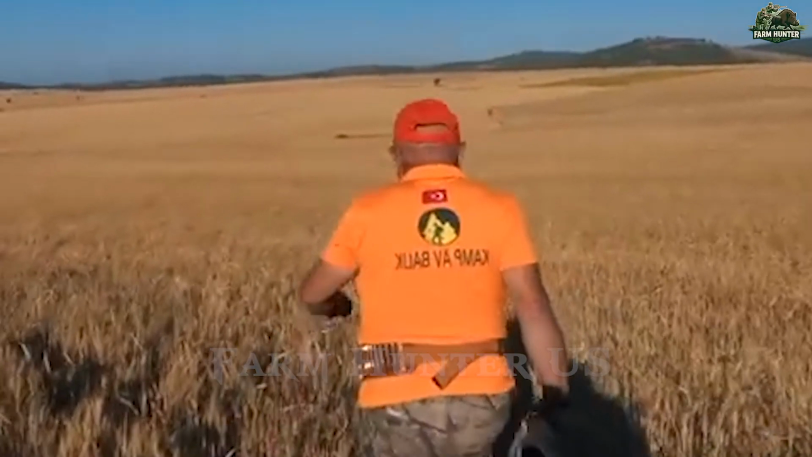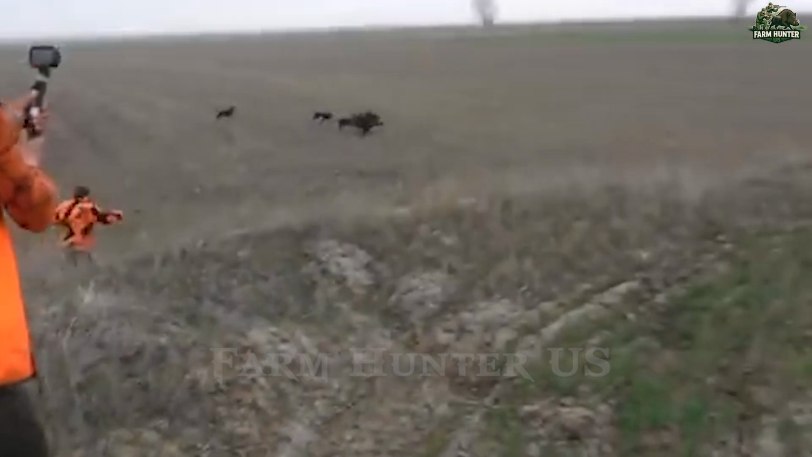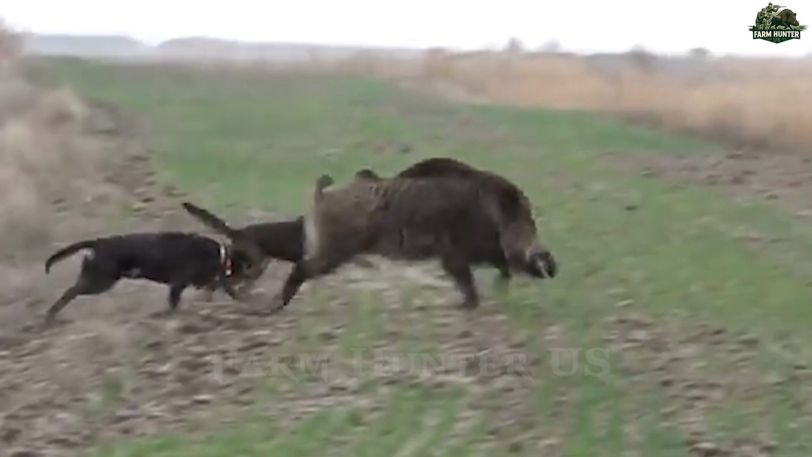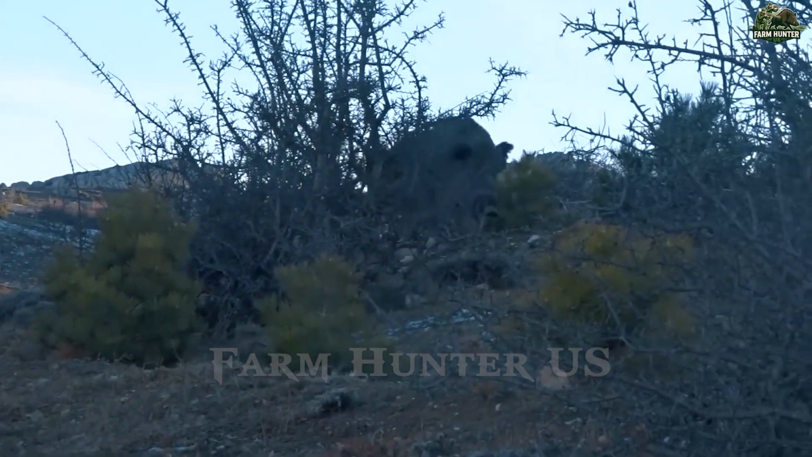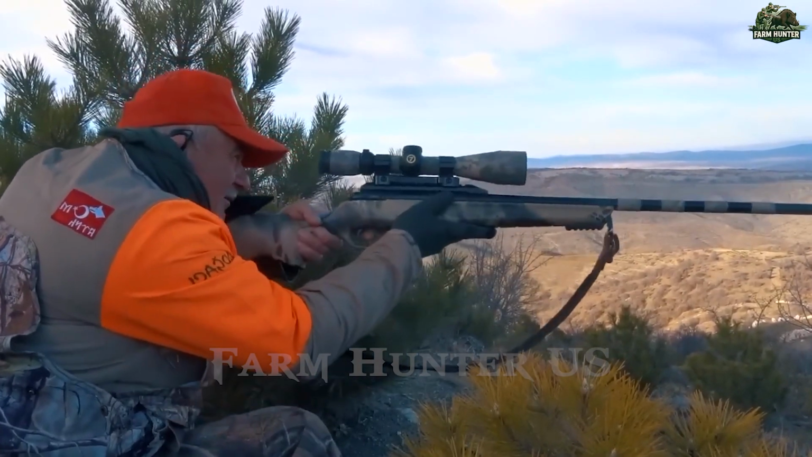As we pressed forward, it became clear this was no isolated incursion. Boars were moving aggressively through the terrain, forcing us to adapt on the fly. I radioed John, alerting him to a group headed his way. Moments later, the forest echoed again. John's precision shot had claimed another target.